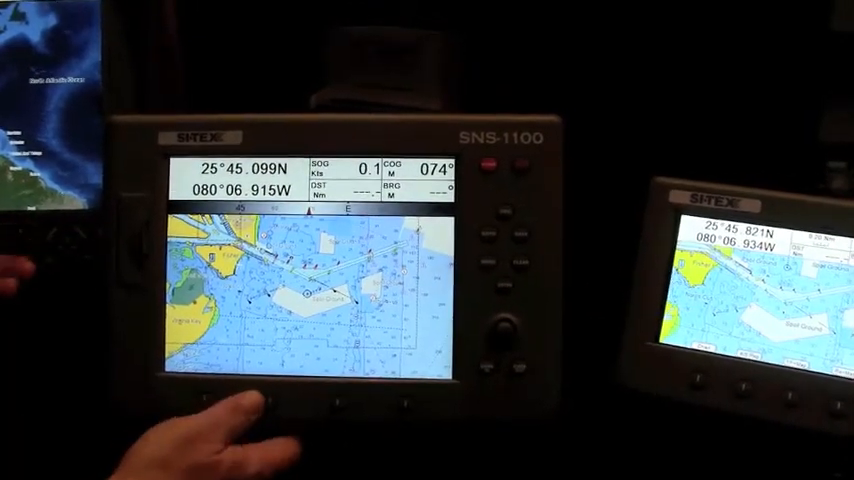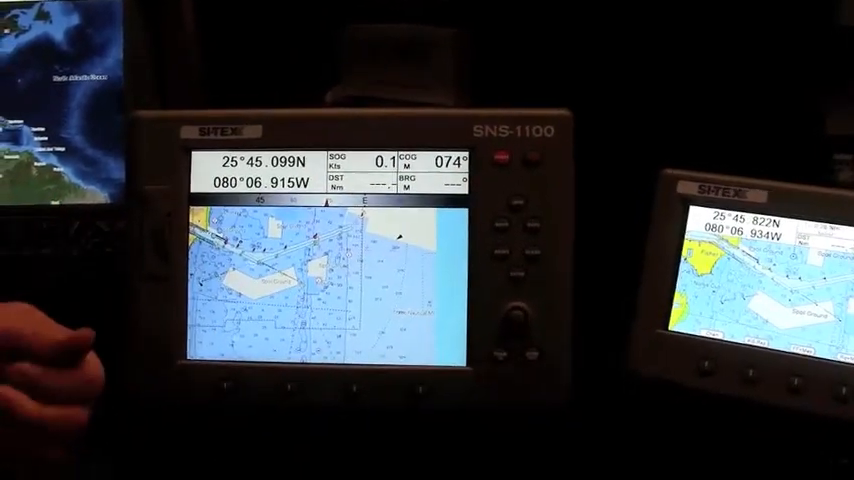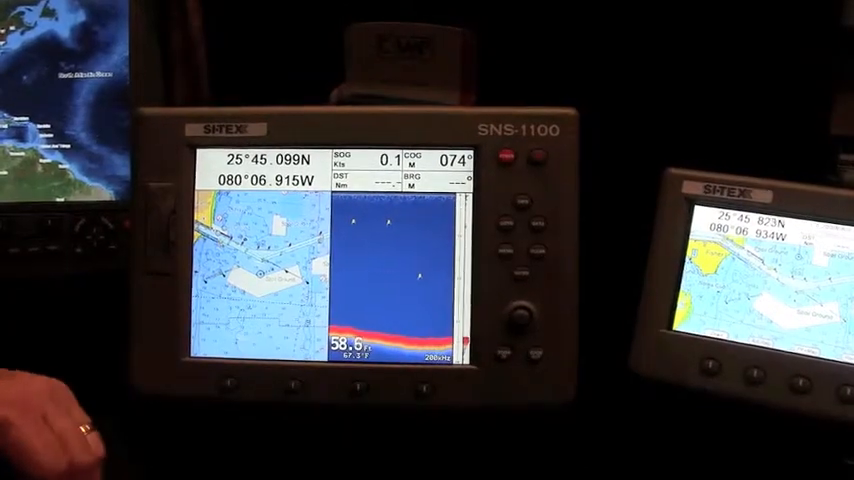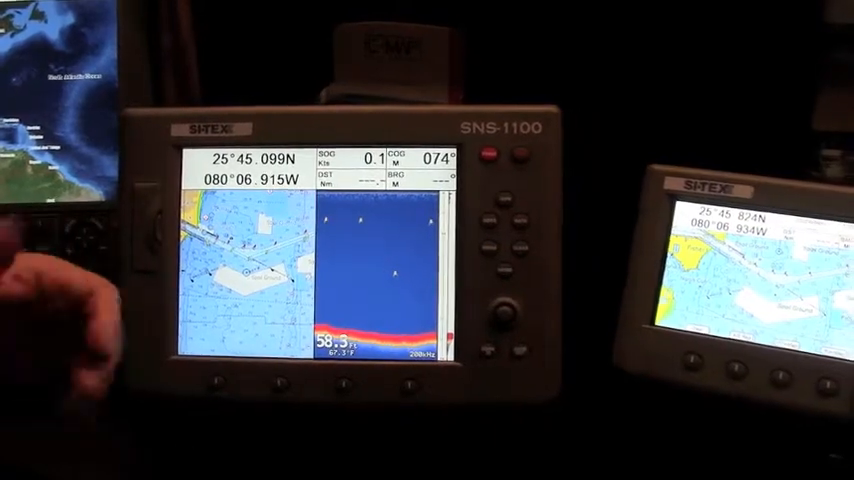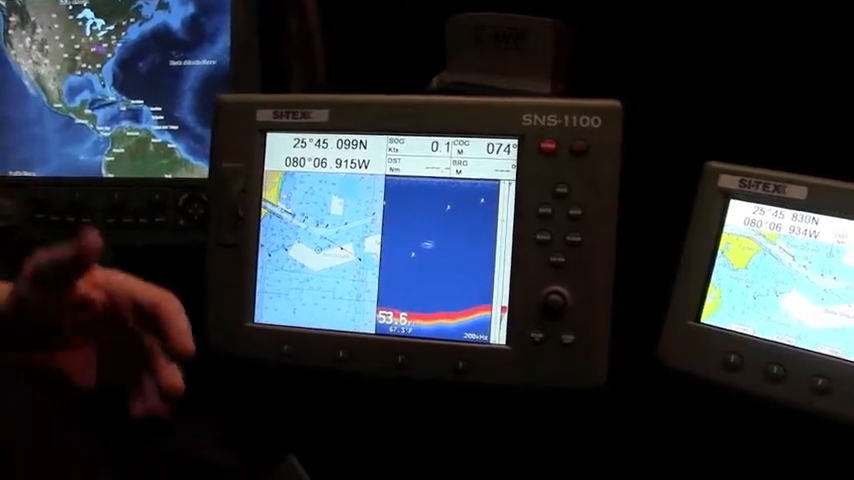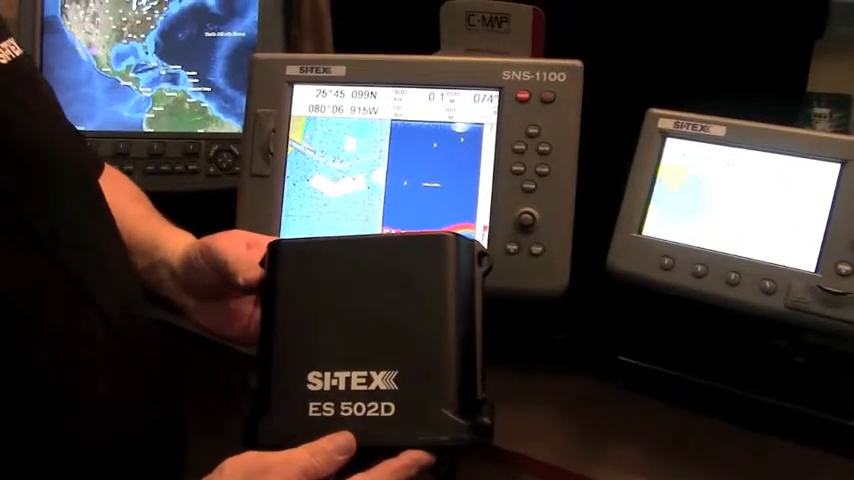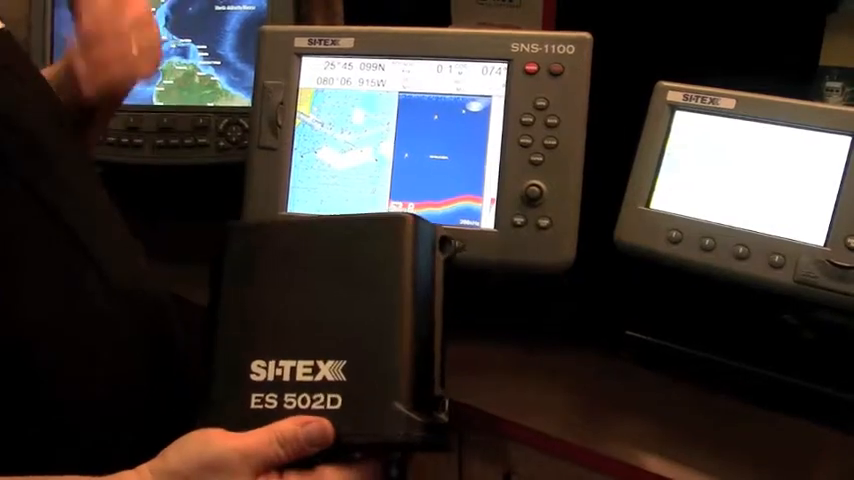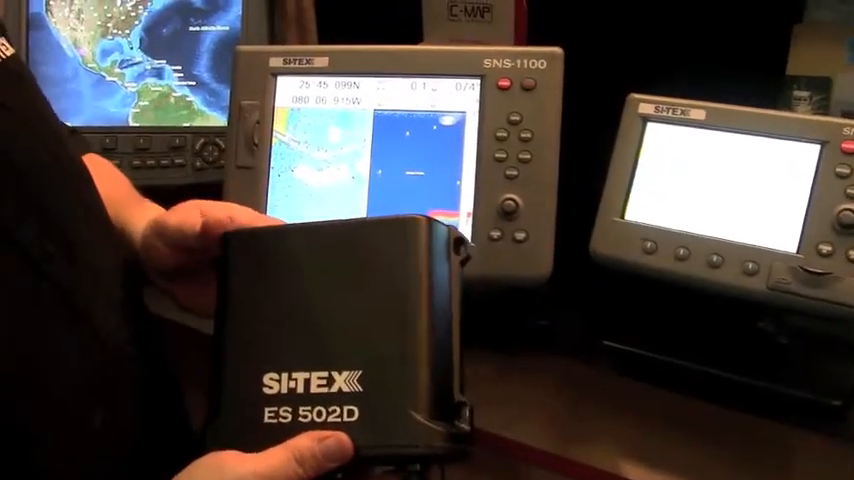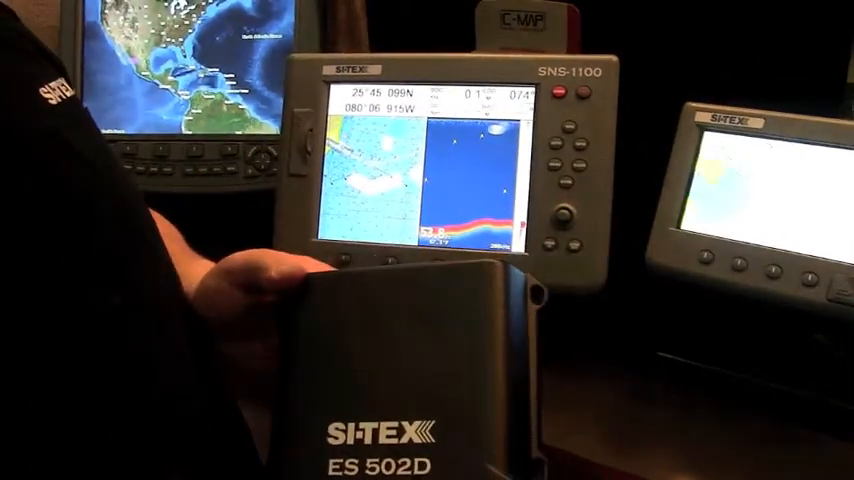The system also can come with a fish finder module, so this can be a 1,000-watt fish finder GPS chart combo as well, and dual frequency, 50 and 200 kilohertz. We have a great little module for this. I'm just going to grab that module. Alright, and we can turn this into a 1,000-watt dual frequency fish finder by simply adding our ES502D fish finder module. It just plugs into the back of the SNS 1100 or any of our bigger chart plotters, and now this will give you a 1,000-watt dual frequency digital fish finding system in your chart plotter.